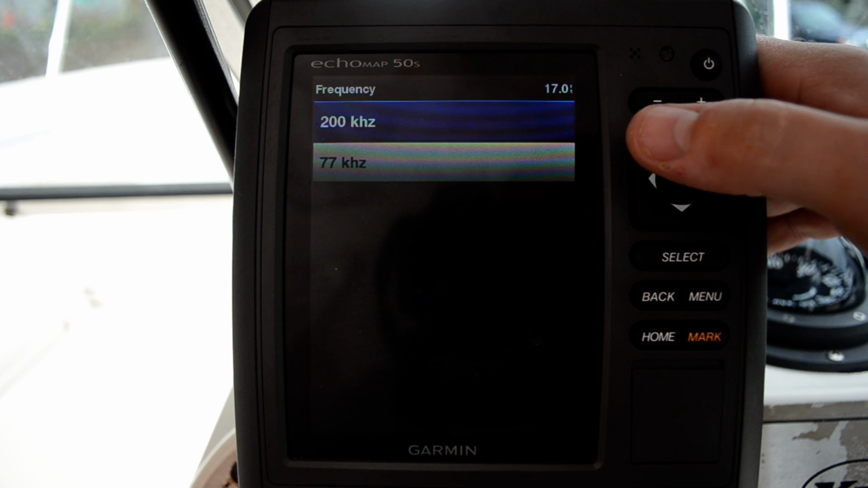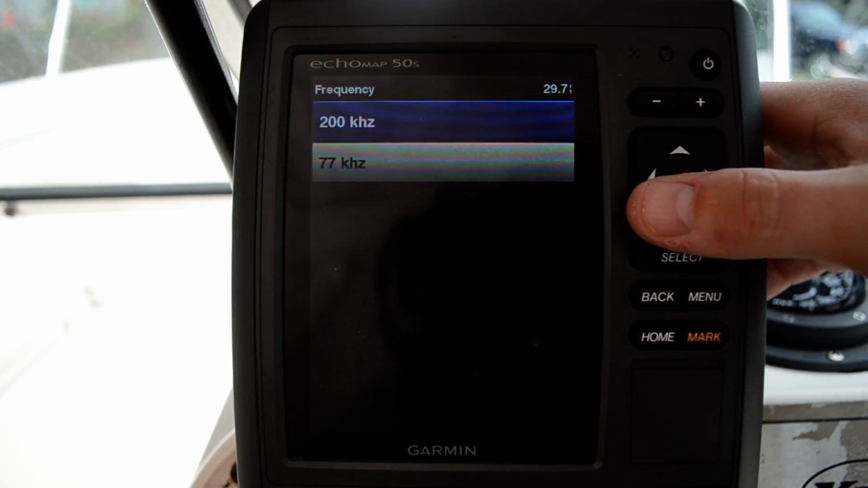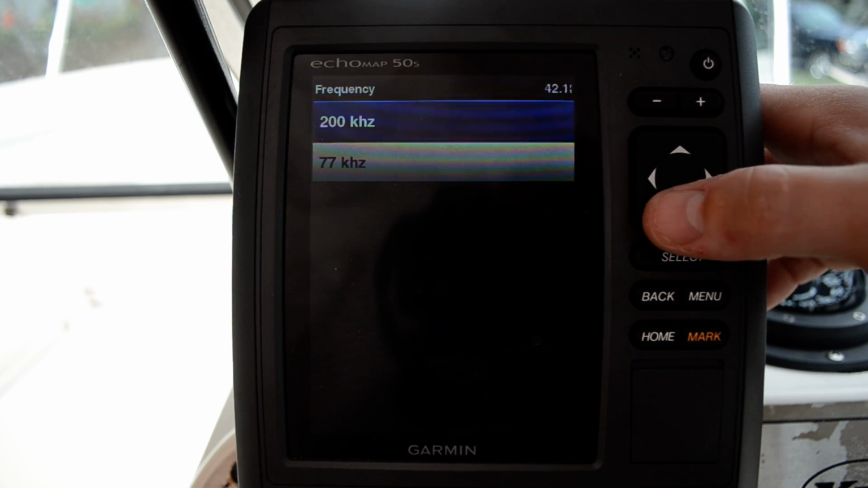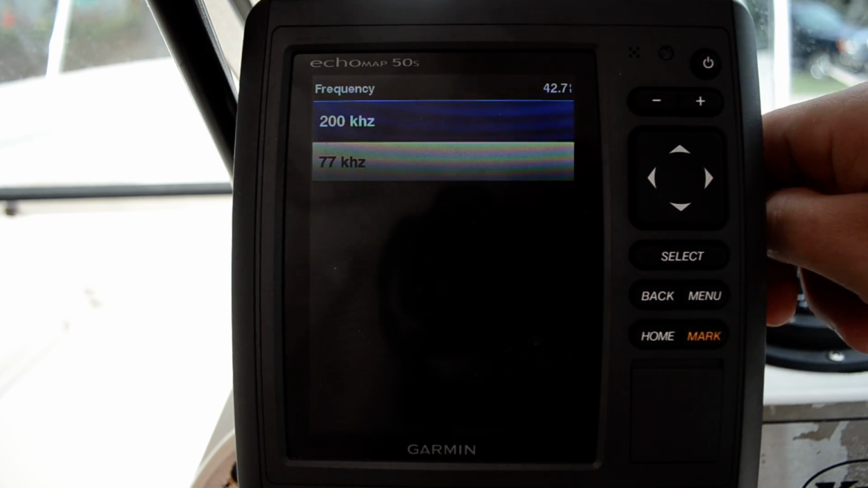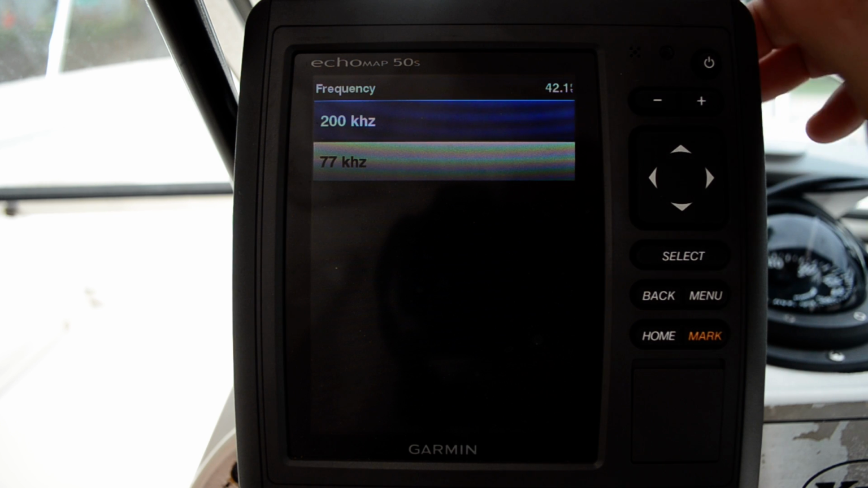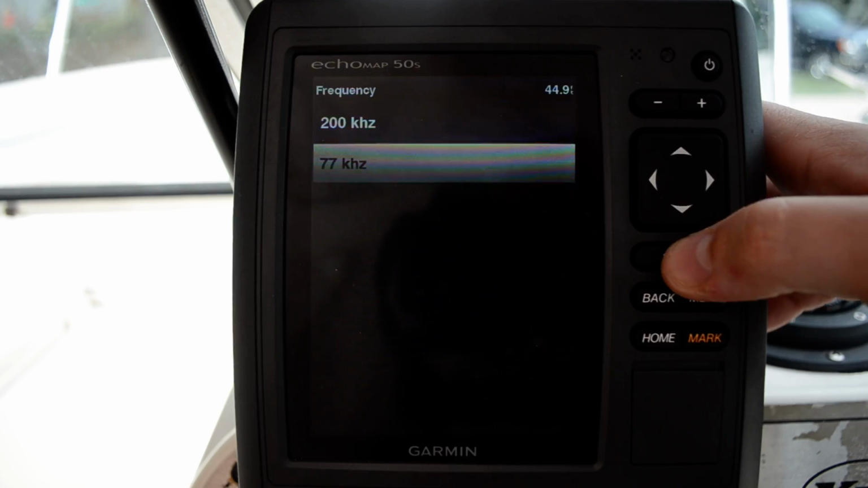So people sometimes think the 77 actually works better, but in reality, especially if you're bottom fishing, the 77 just doesn't quite cut it. It also shoots through some things, like smaller bait fish. You'll shoot right through them with the 77, whereas with 200 kilohertz, you'll actually see them up on the screen. We're going to do 200 kilohertz for now.